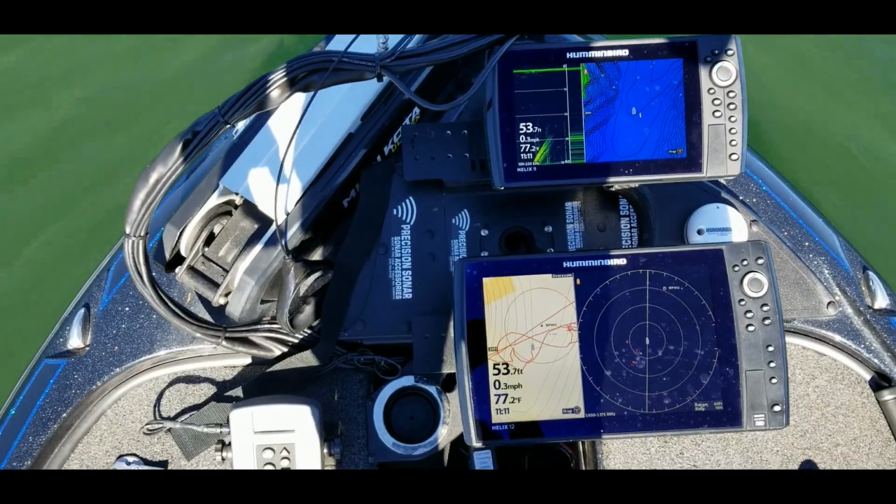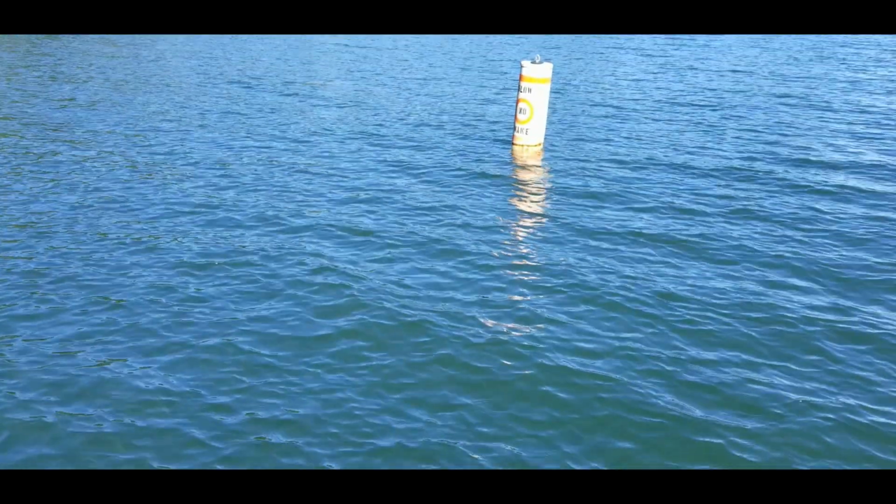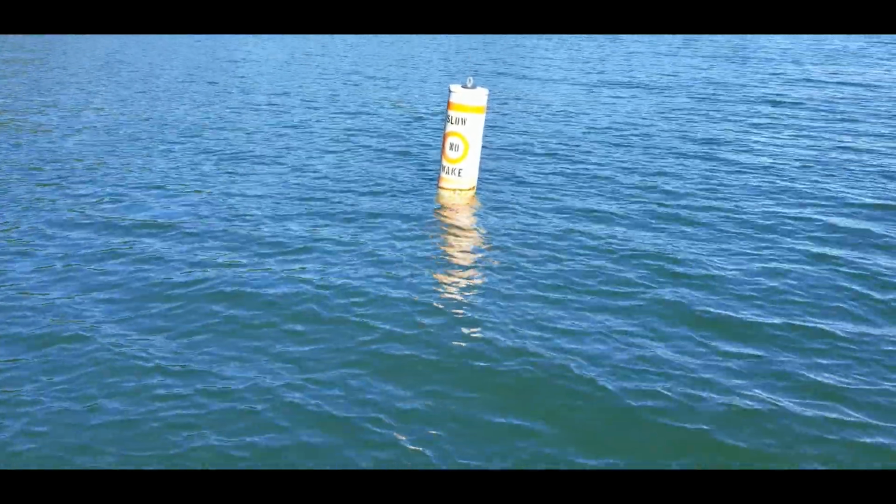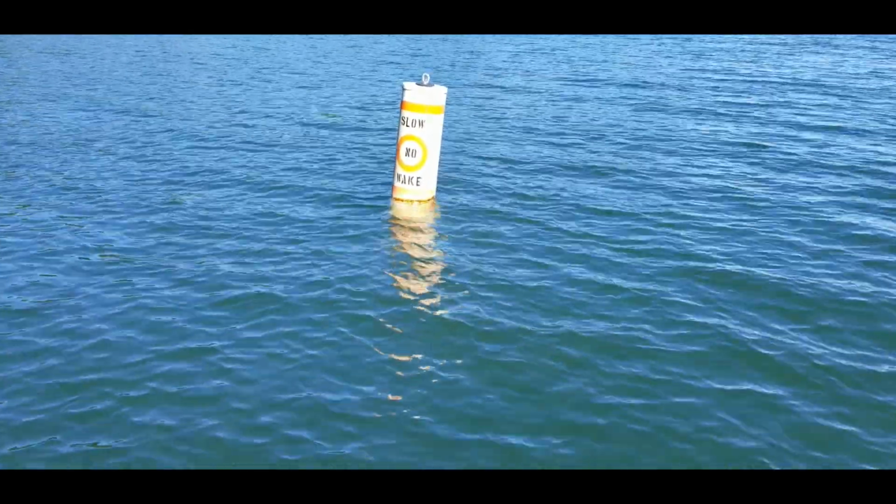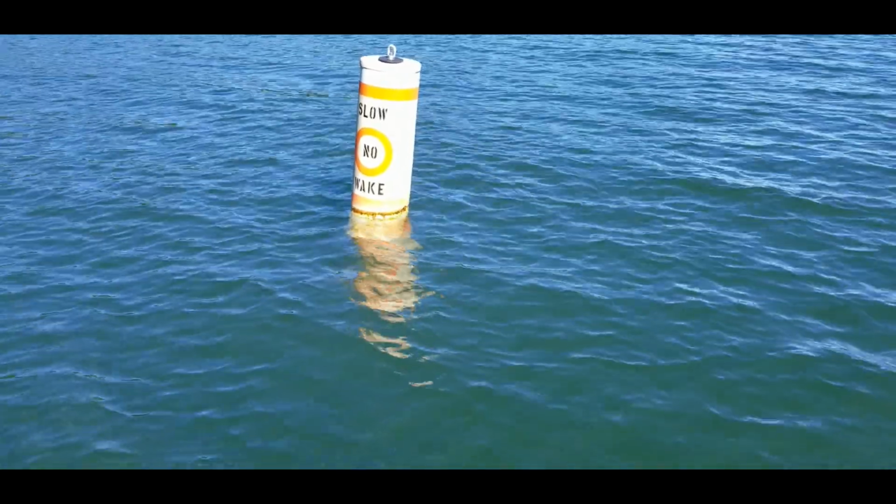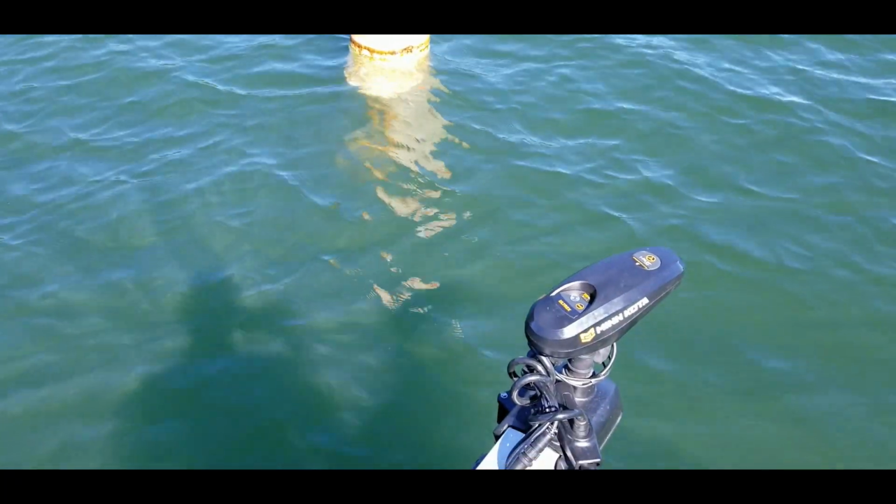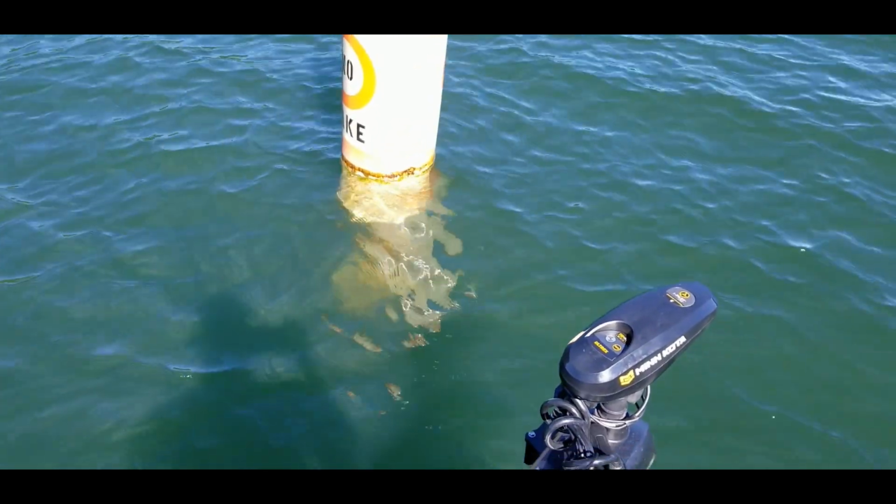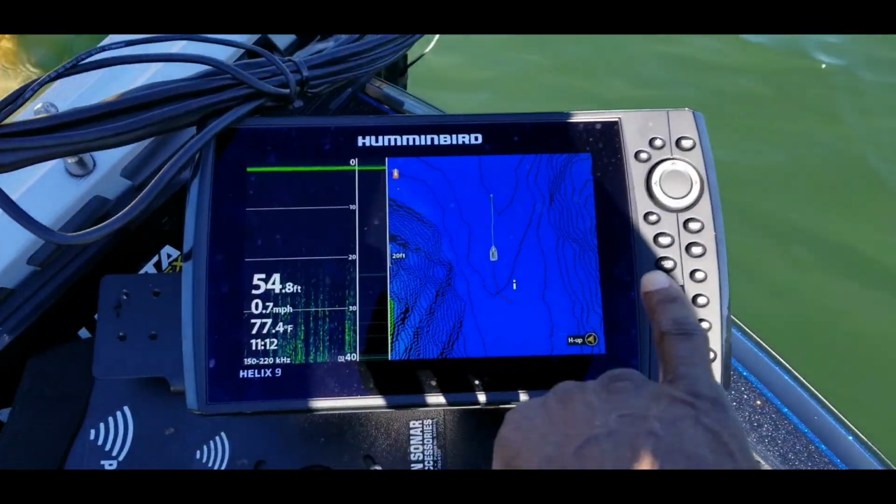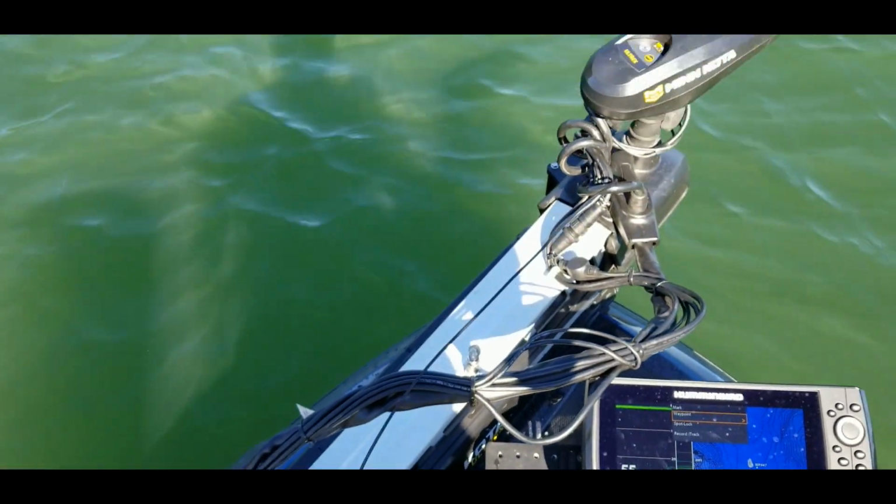All right, so we are up here at the front of the boat, and the first thing we're going to do is just ease right up next to a buoy marker. And what we're doing is just using this as a visual of the actual waypoint that we're going to place on the unit itself. So I'm going to ease right up on this thing, get my trolling motor right next to it, and then just reach down here and mark that spot. So now I have a waypoint right here at this buoy.